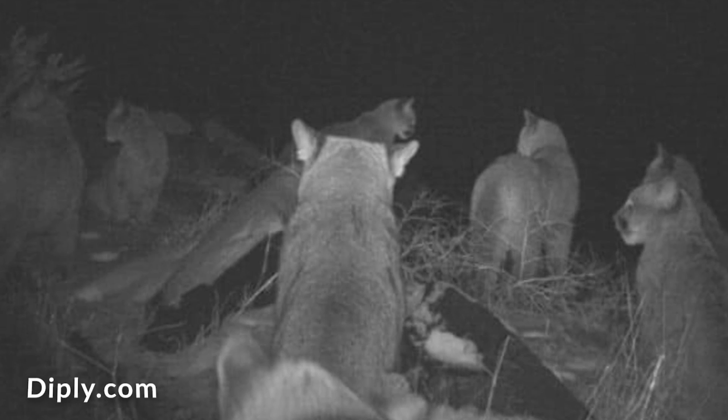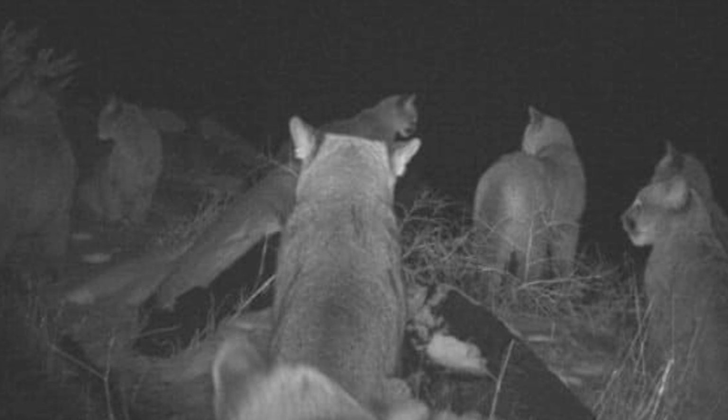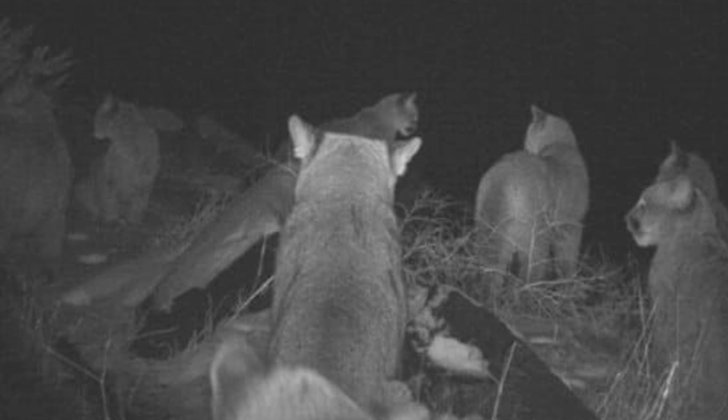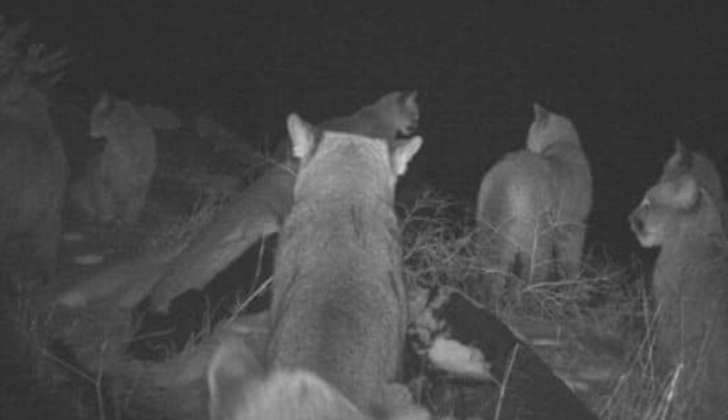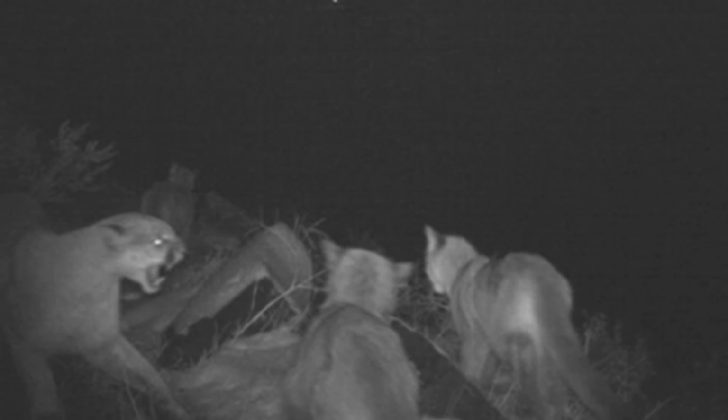Captured a few days before Christmas in 2010, a group of mountain lions are congregating around a kill. This wouldn't be odd if these were African lions, as they tend to work together, but mountain lions are solitary animals, traveling alone except during mating season or when a female is supporting young. So I wonder what's going on here.